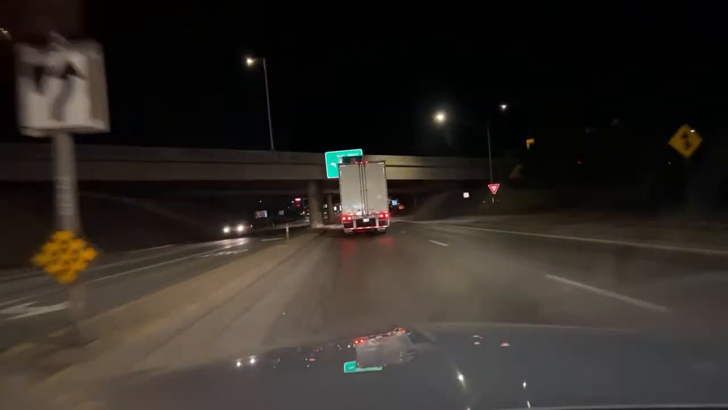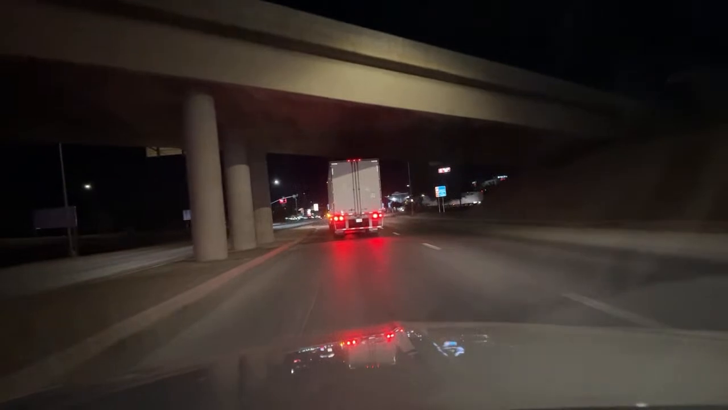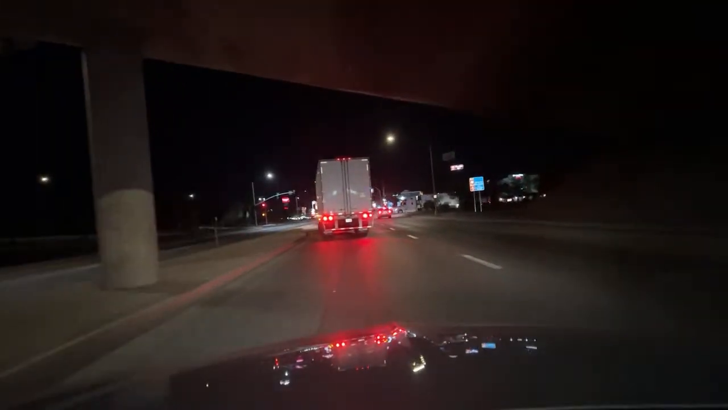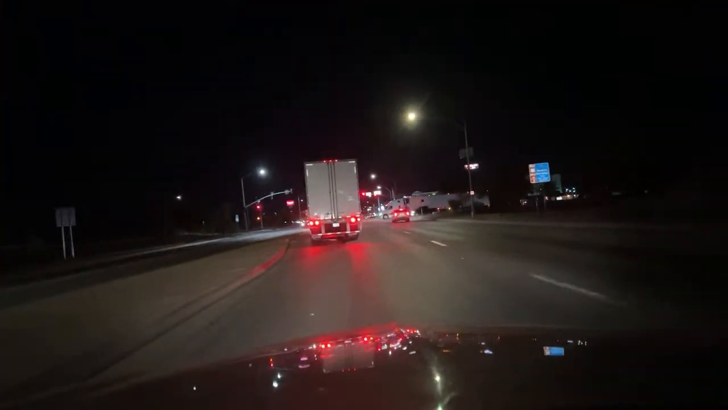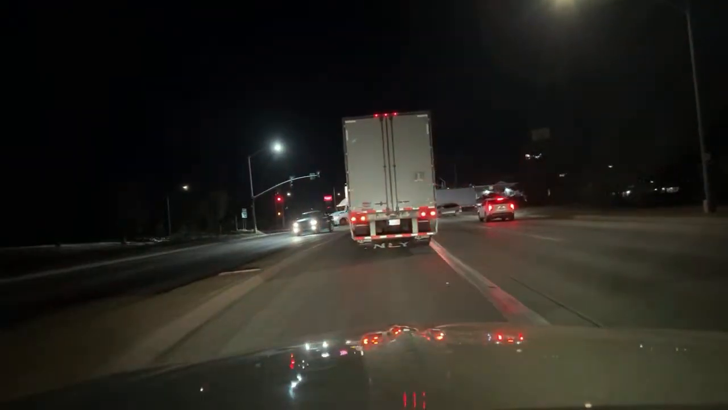You're watching the cop behind me? Same truck, here we go. Always following the same truck. Eyewitness free. Is the moon out tonight? I haven't seen the moon come up yet. I can't wait for it to come out.